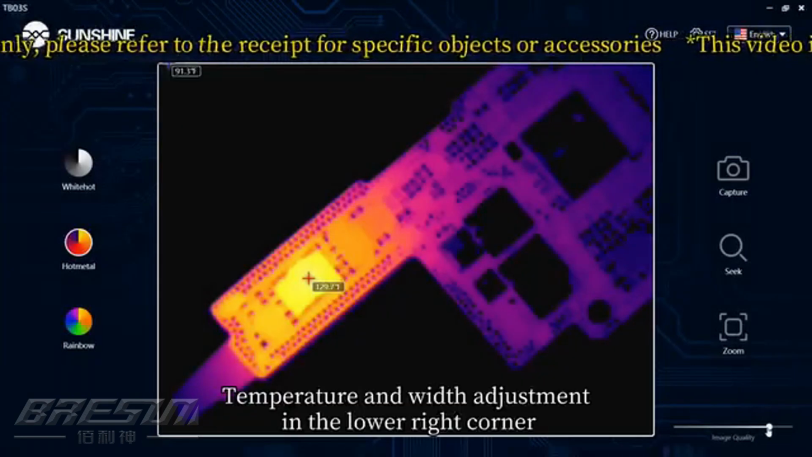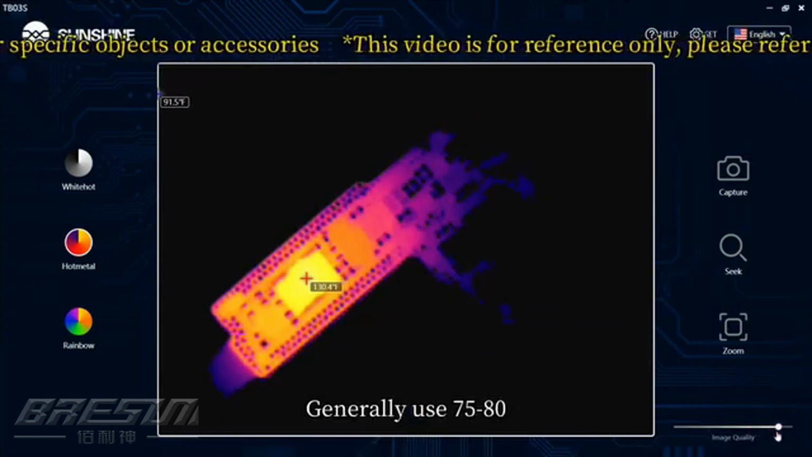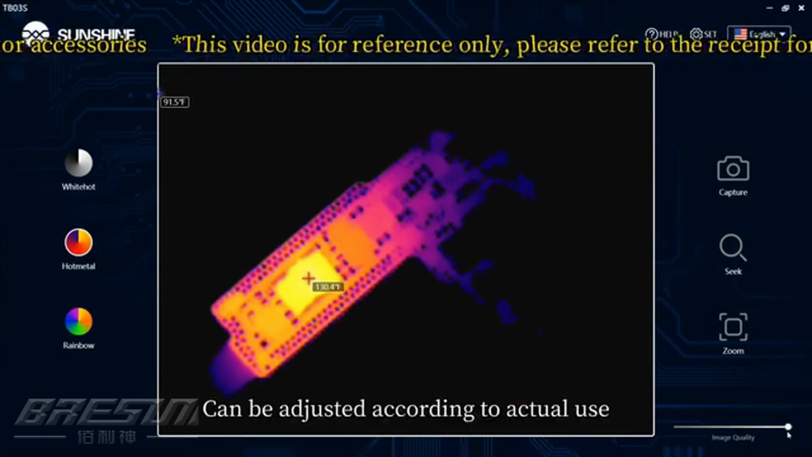Temperature and width adjustment is in the lower right corner. Generally use 75-80. It can be adjusted according to actual use.